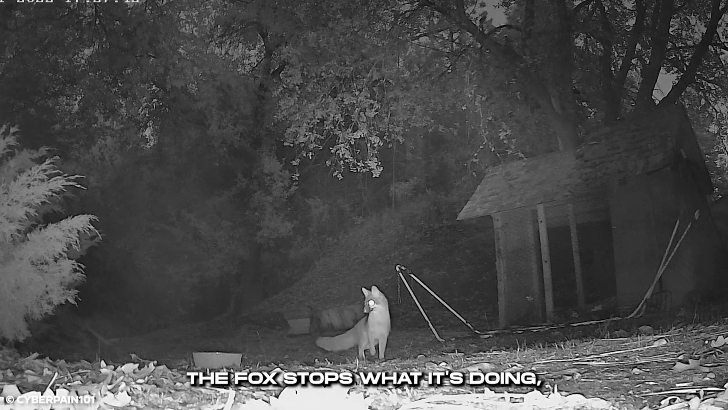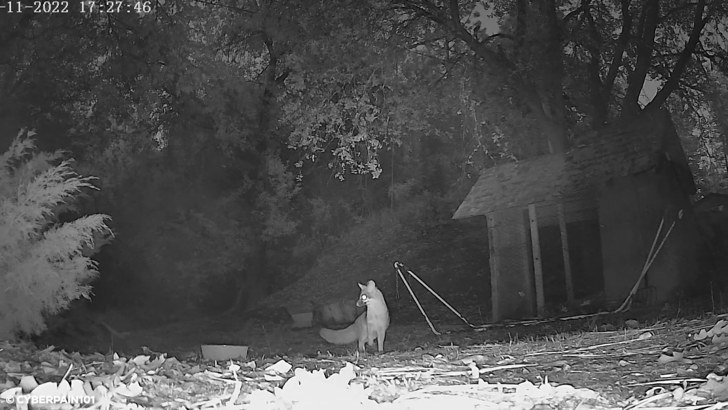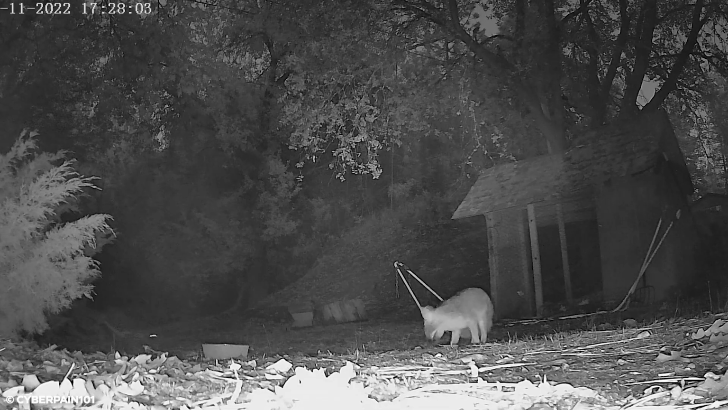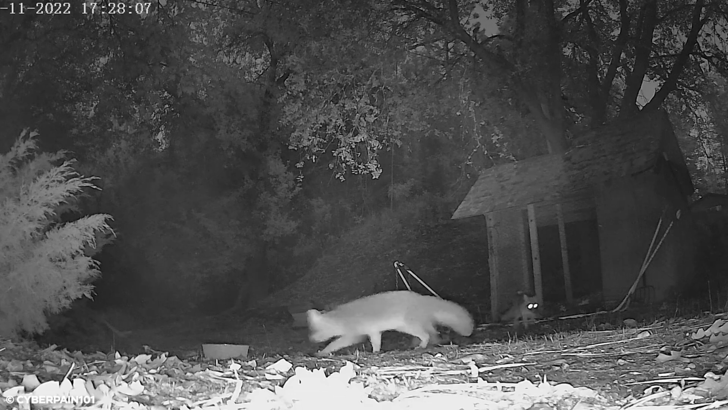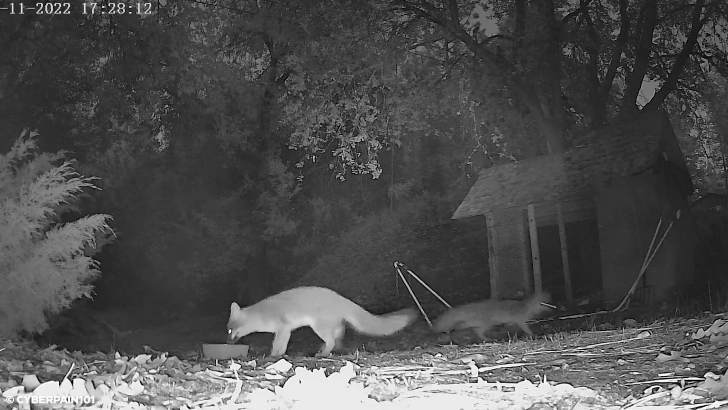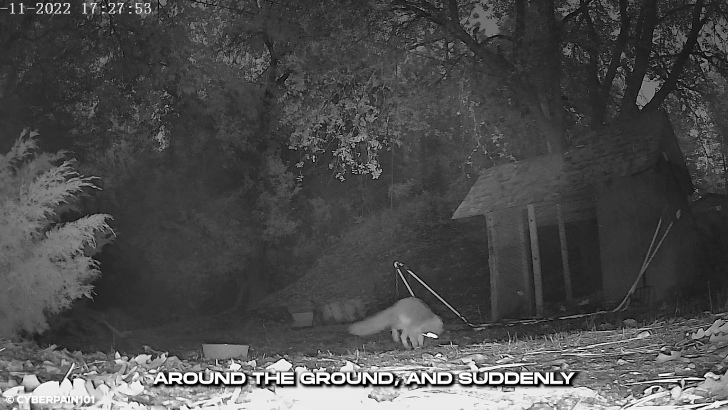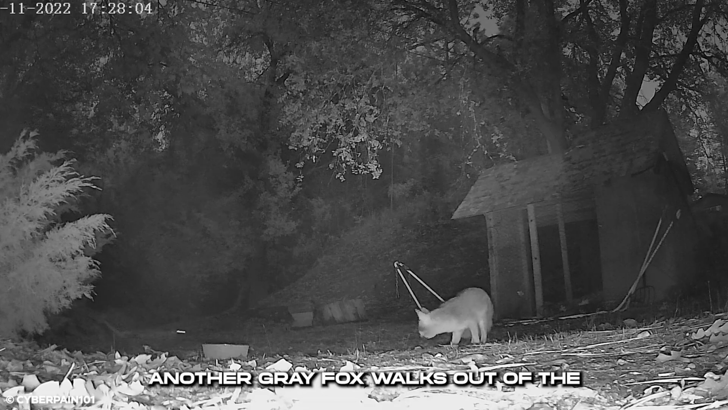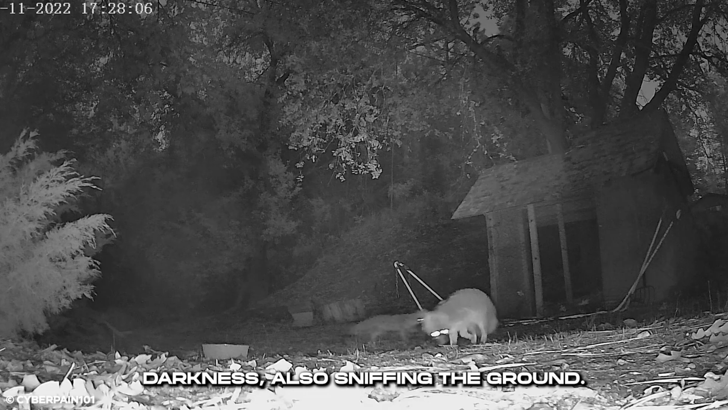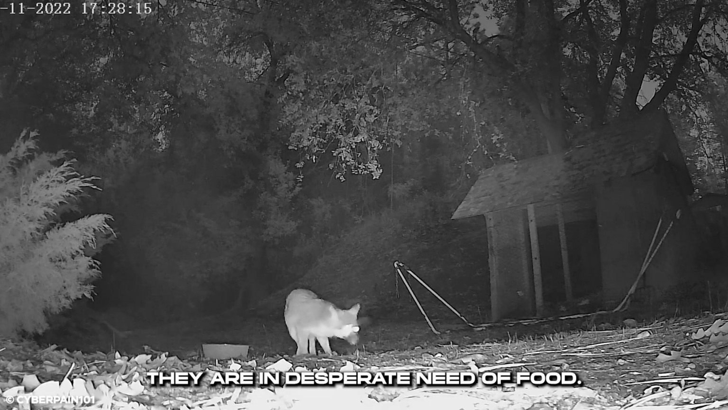The fox stops what it's doing and looks back into the dark bushes it just came out of. The fox goes back to sniffing around the ground, and suddenly another gray fox walks out of the darkness, also sniffing the ground. They are in desperate need of food.